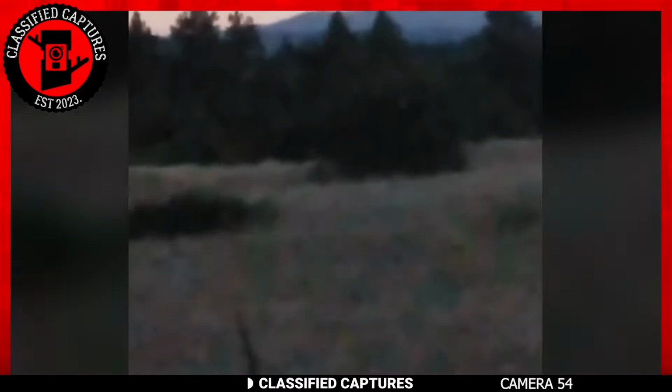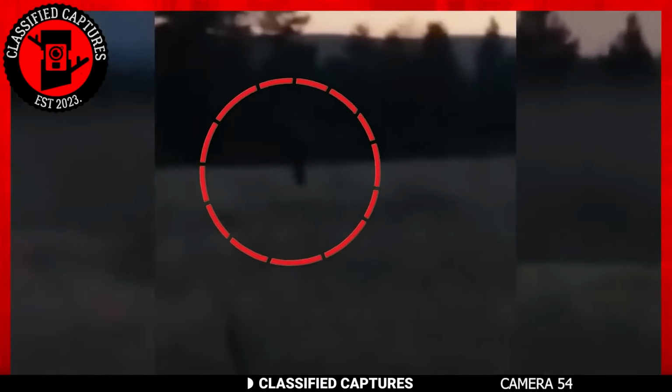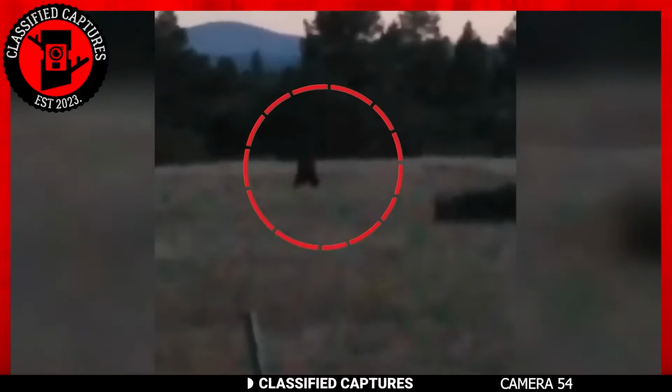Are you a fan of hiking? Well, here's a story that will give you chills. A group of adventurers were on a beautiful hiking trip when they came face to face with a creature that left them absolutely terrified. The creature moved like a monkey, hopping through the forest with alarming speed.